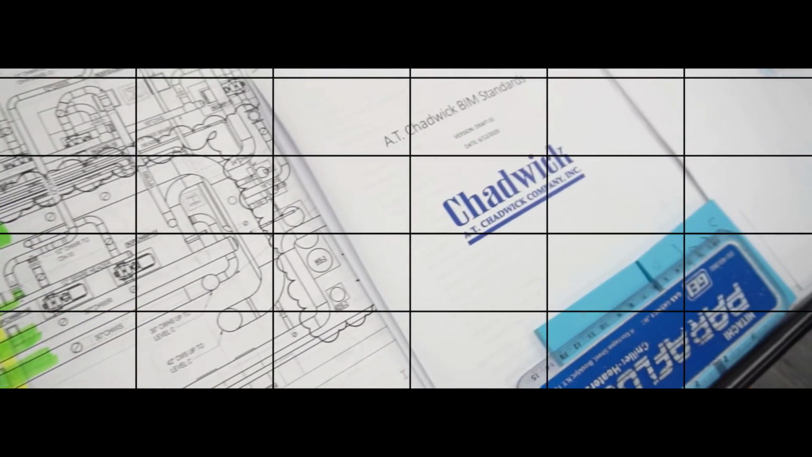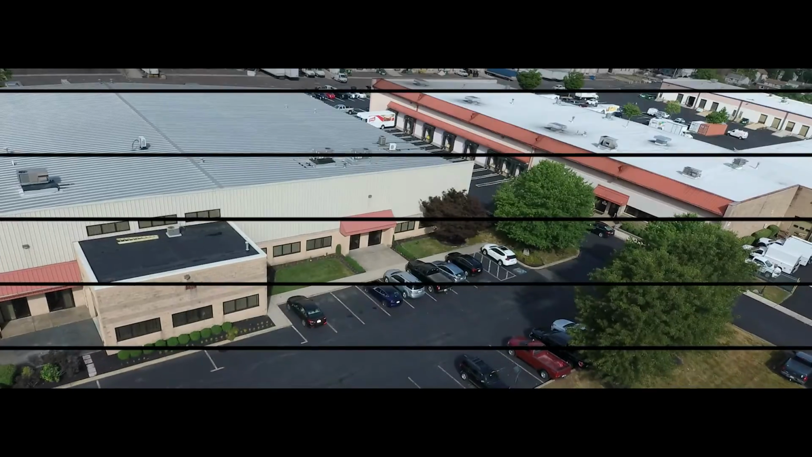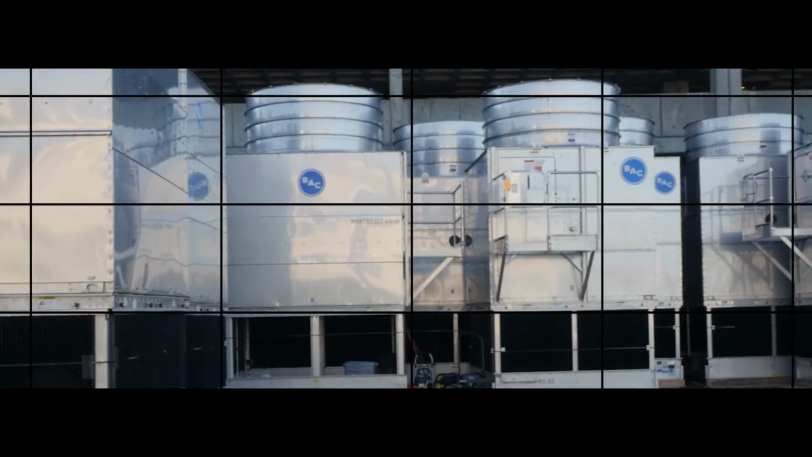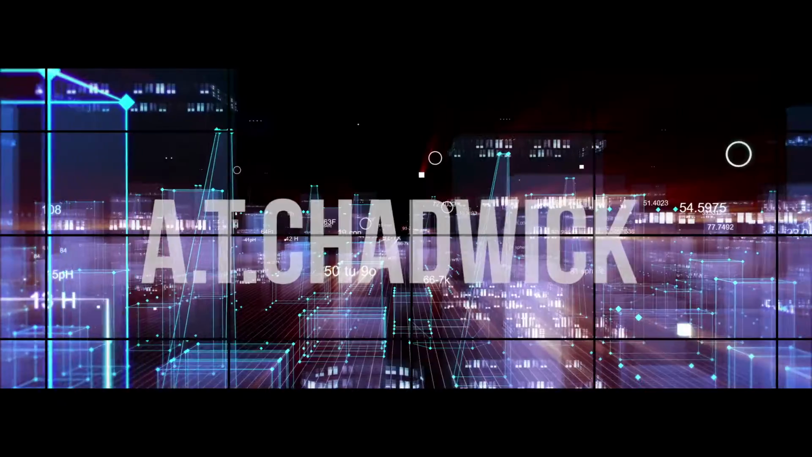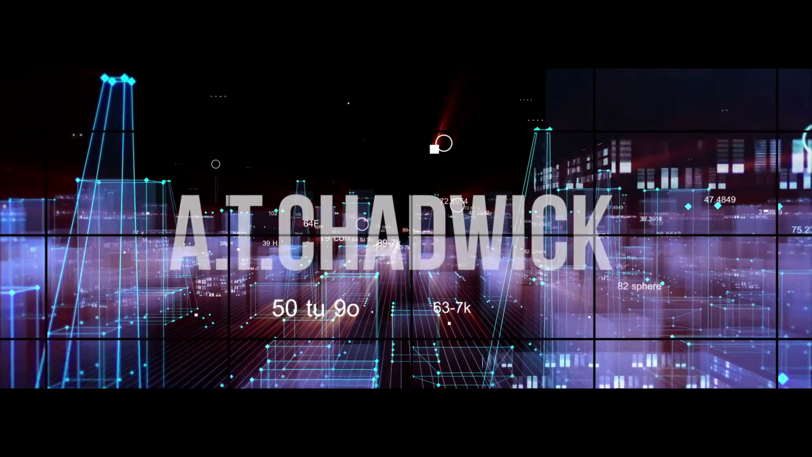A.T. Chadwick, located in Bensalem, Pennsylvania, has been a force in commercial mechanical contracting for over 50 years in the Philadelphia metropolitan area and has extended its dominance through the use of the most current technology available. Laser technology has been around for at least 10 years in the construction industry. What used to take us 3 weeks to field measure a mechanical room this size, we can now do in